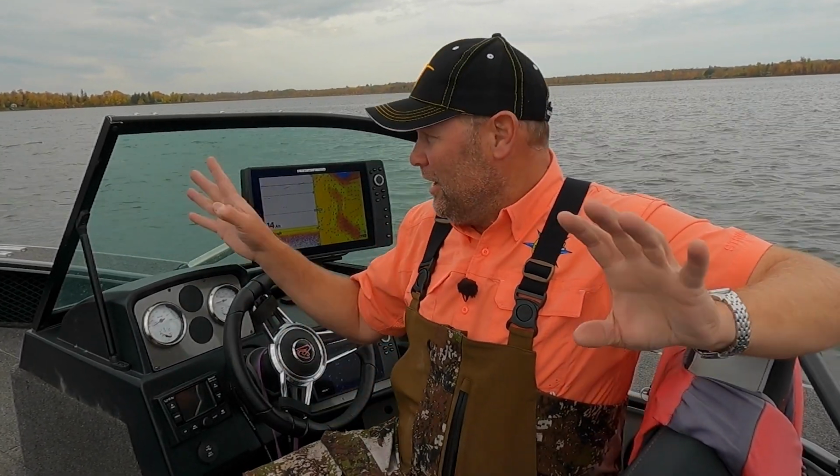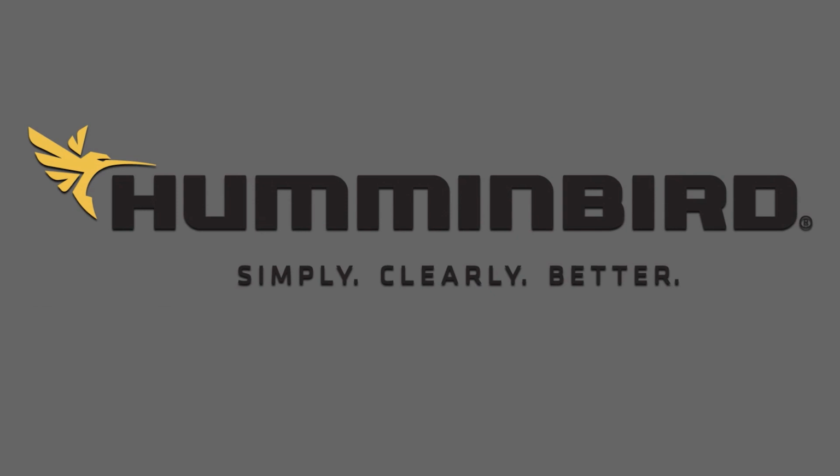Because once you have this system in place, you'll never change. It makes it way too easy. I never have to worry about boat control or any of the things happening in the boat anymore. All I gotta do is find fish, and these units help me do it. When I get on them, I can tell them exactly what I want them to do to keep me there.